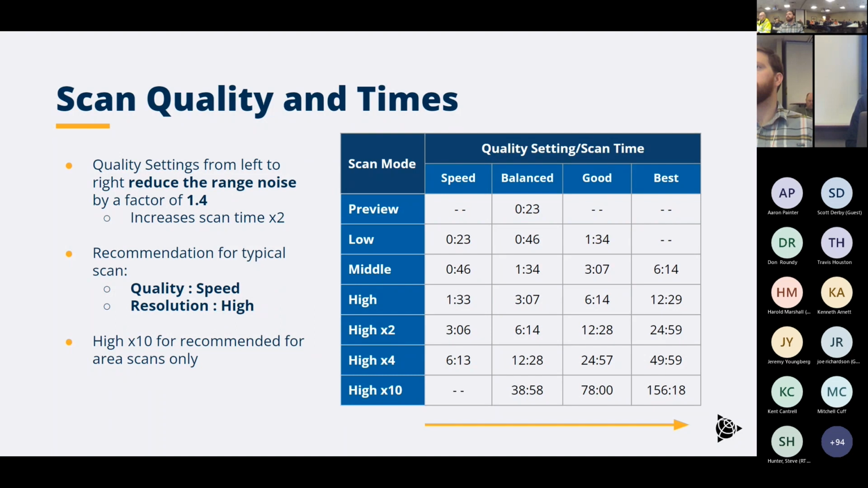So you can see from our testing team, they've got some recommendations here as far as what you can typically use where they found good results with this scanner. Now, again, you may find that your project or your requirements may require some different settings, but you've got a multitude of options there. Now, one of the things that they also recommend is that if you are going to go at the highest density or the highest resolution setting, that may be really applicable for area scans.